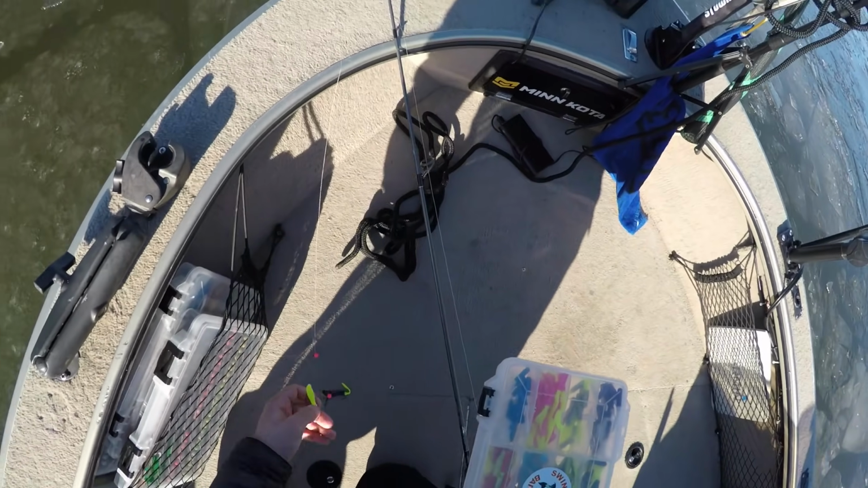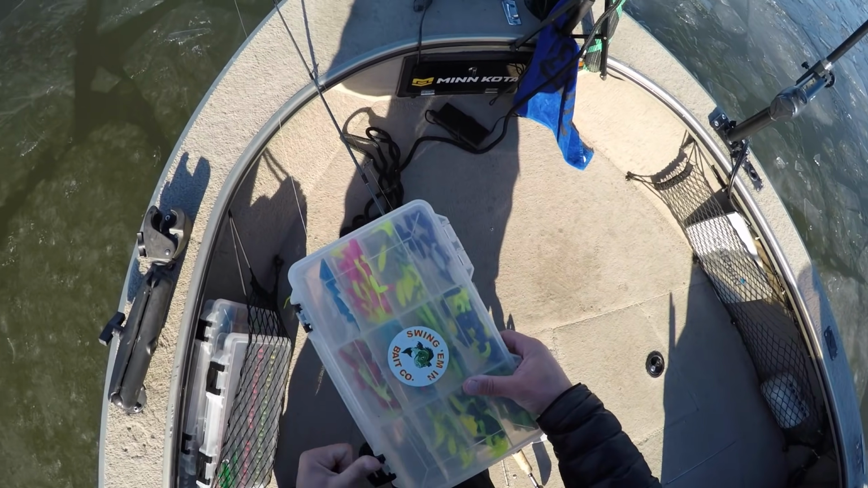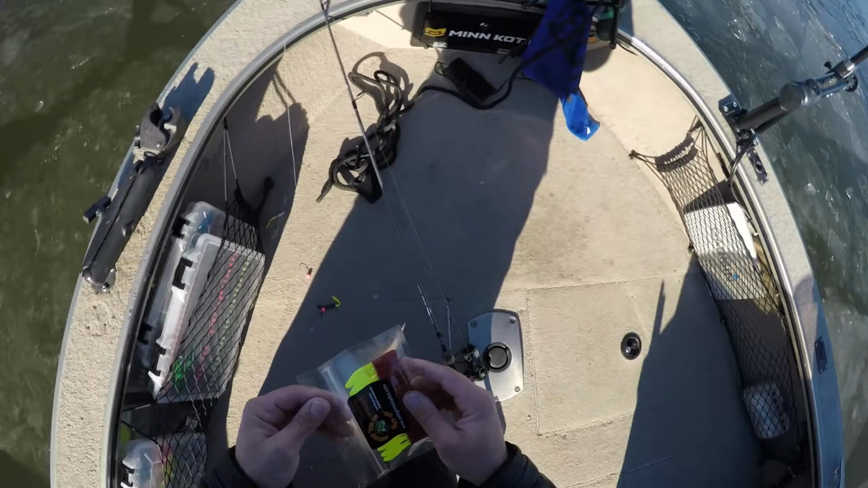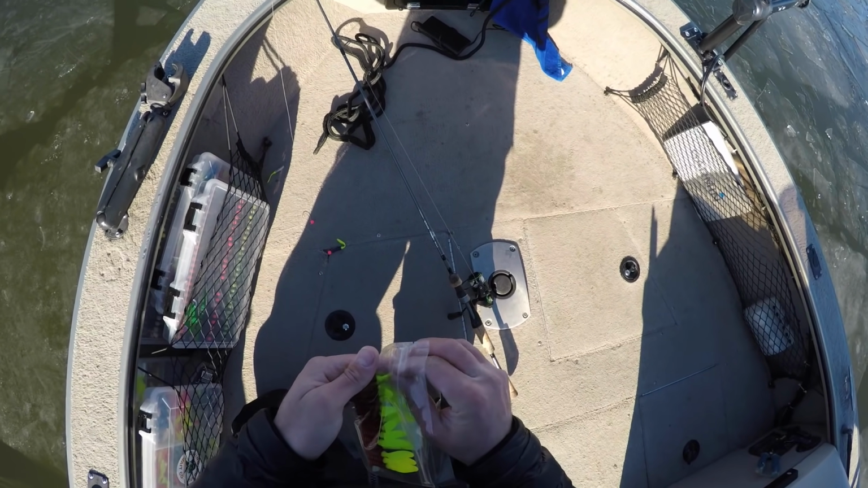Just gonna swap out that kind of sparkly silver and chartreuse for the go-to in the wintertime, the old sparkly red chartreuse.